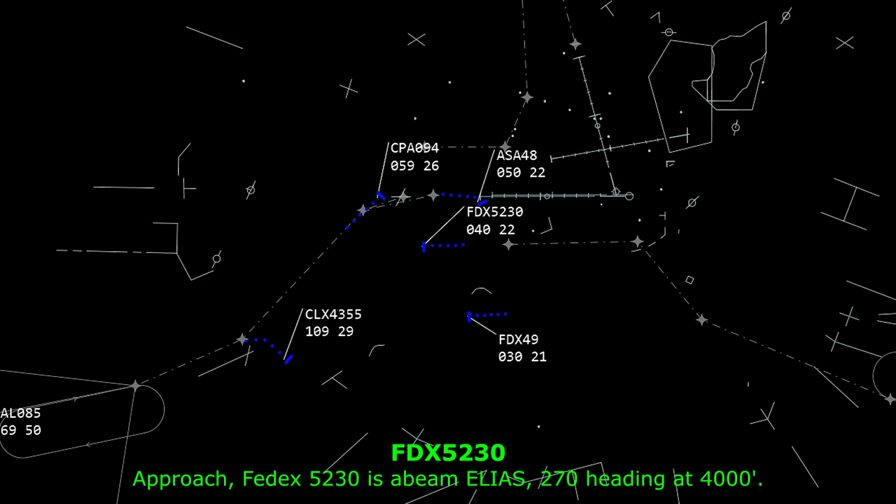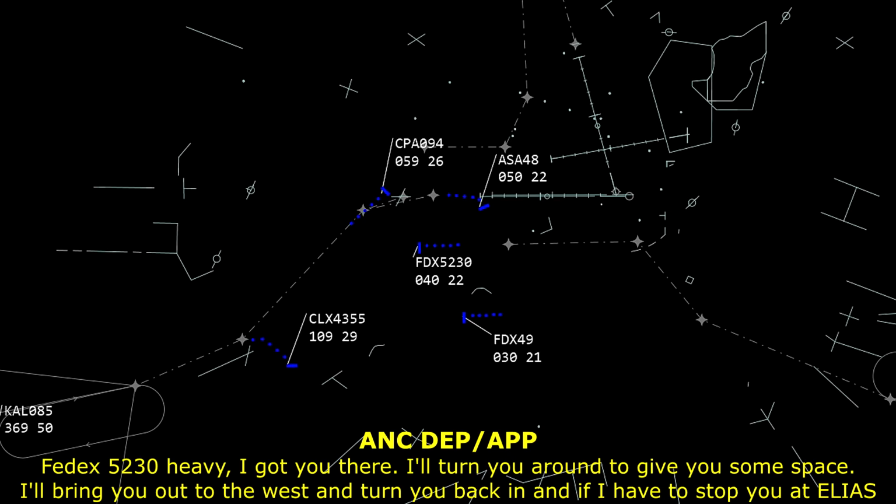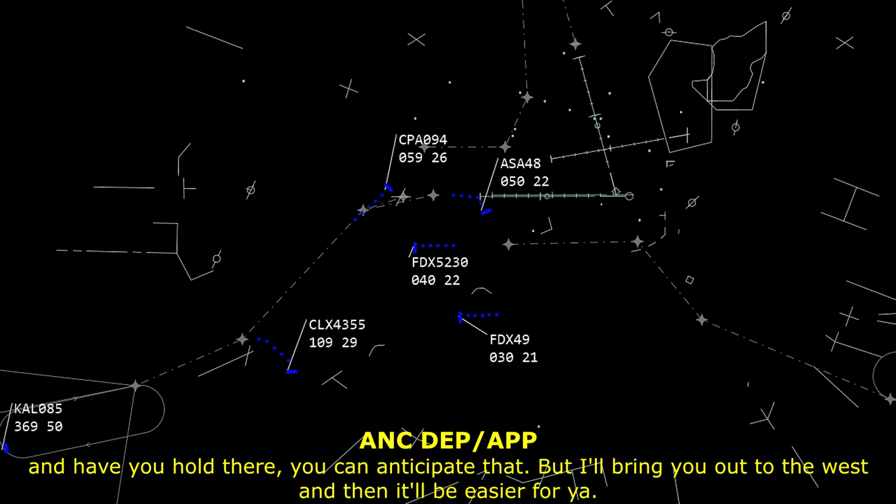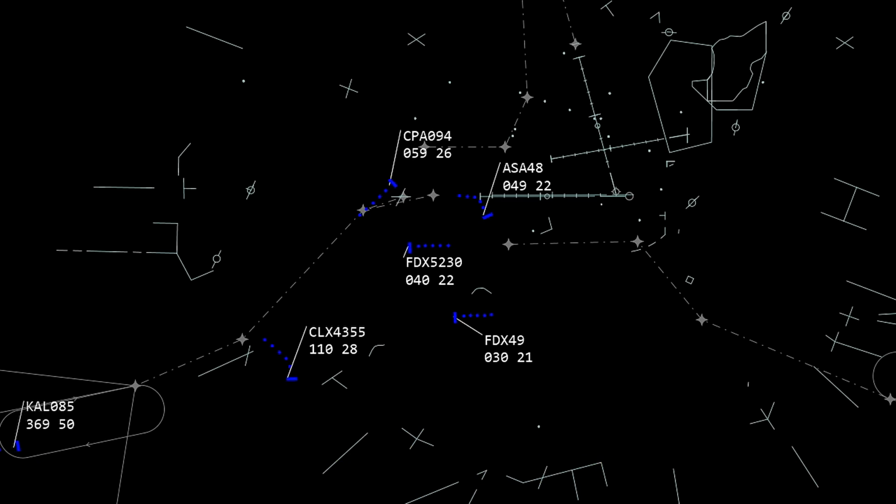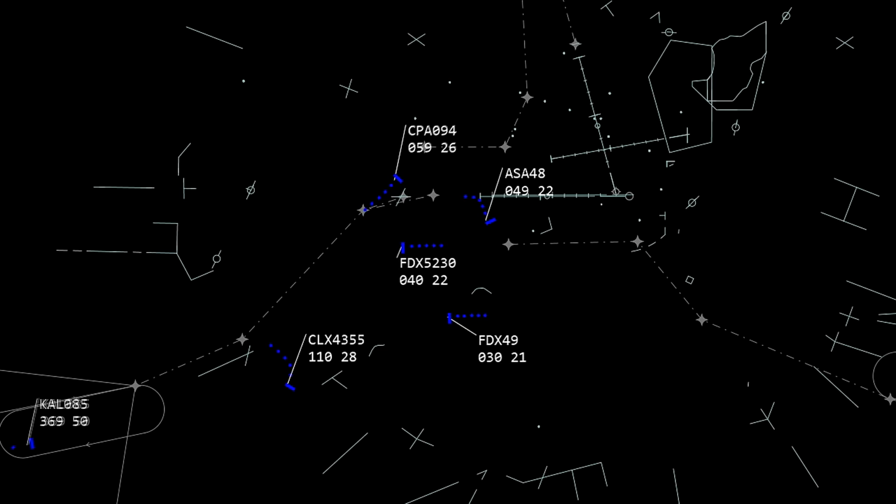FedEx 5230 is abeam Elias to the south at 4,000. FedEx 5230 Heavy, yeah, I got you there, and I'll turn you around and give you some space. I'll bring you out to the west and turn you back in, and if I have to stop you at Elias and throw a hold there, you can anticipate that. But I'll bring you out to the west just a bit there to make the entry a little bit easier for you. That sounds good for us. You got people stacked up at Elias yet? You're number 2. Alright, good. We'll maintain a westerly heading here at 4,000, FedEx 5230.